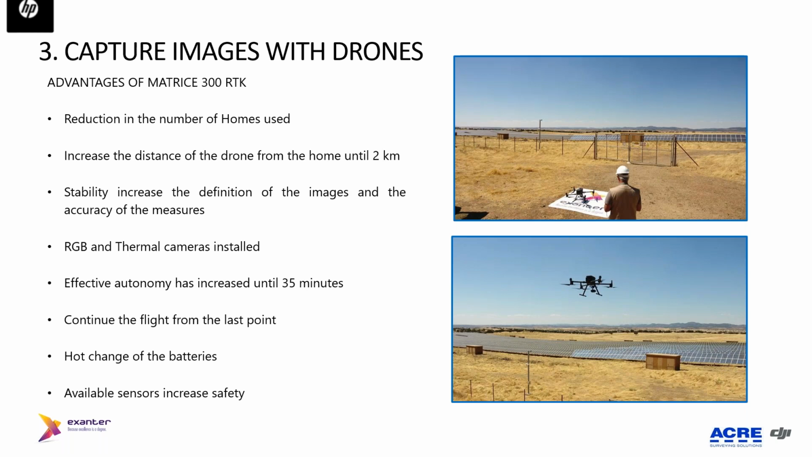With the possibility to continue the flight exactly from the same point where you returned the drone home, you also save time. It's the same with the hot change of the battery. The equipment doesn't have to be switched off, and you change the battery with the equipment in operation when it returns home, which saves a lot of time during the inspection.